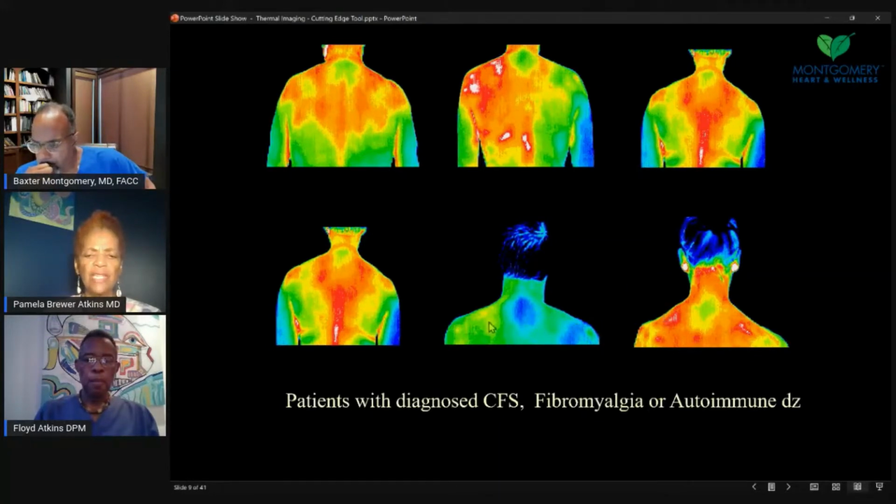Usually if we see a cooler area over the upper thoracic spine, usually the T2 area, sometimes like this with warmth around it and cooler in the area, it may be suggestive of immune dysfunction, a risk for autoimmune disease, chronic fatigue syndrome, fibromyalgia. We're screening for that. Would recommend that. And this is some inflammation of the thoracic spine.